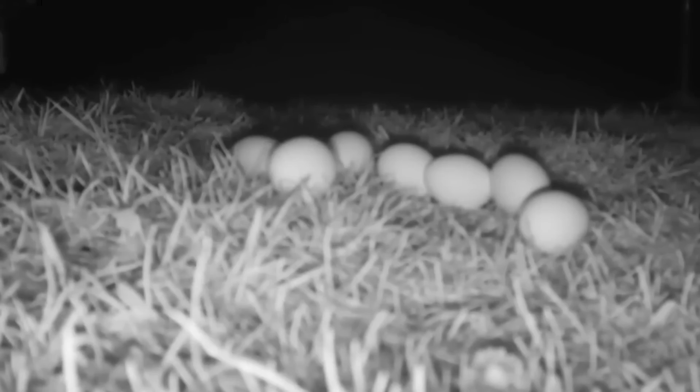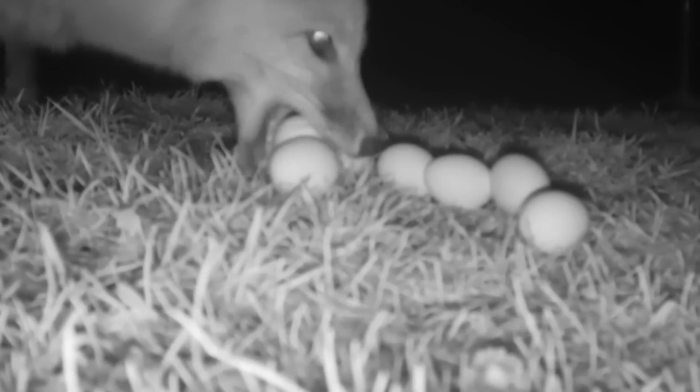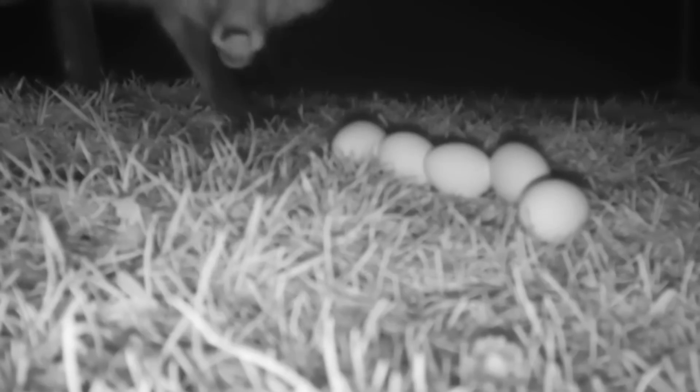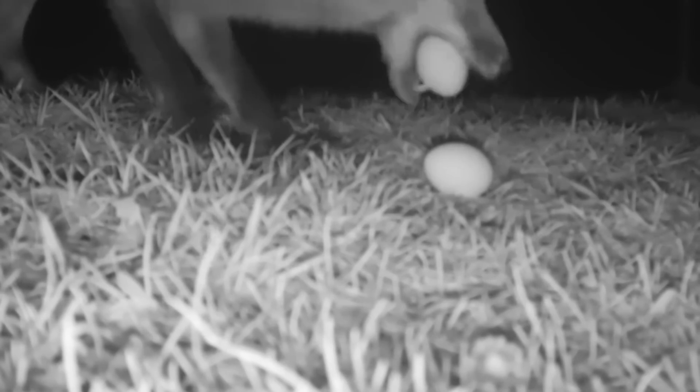A curious nature enthusiast places some eggs in front of a trail camera to see what kind of animals it would attract. Certainly, this fox was lured by the eggs, and it can be seen carrying the eggs, one after the other. This clever creature does not leave any egg, and it takes all of them. He can then be seen clasping an egg in his jaw, before nonchalantly strolling away to enjoy it.